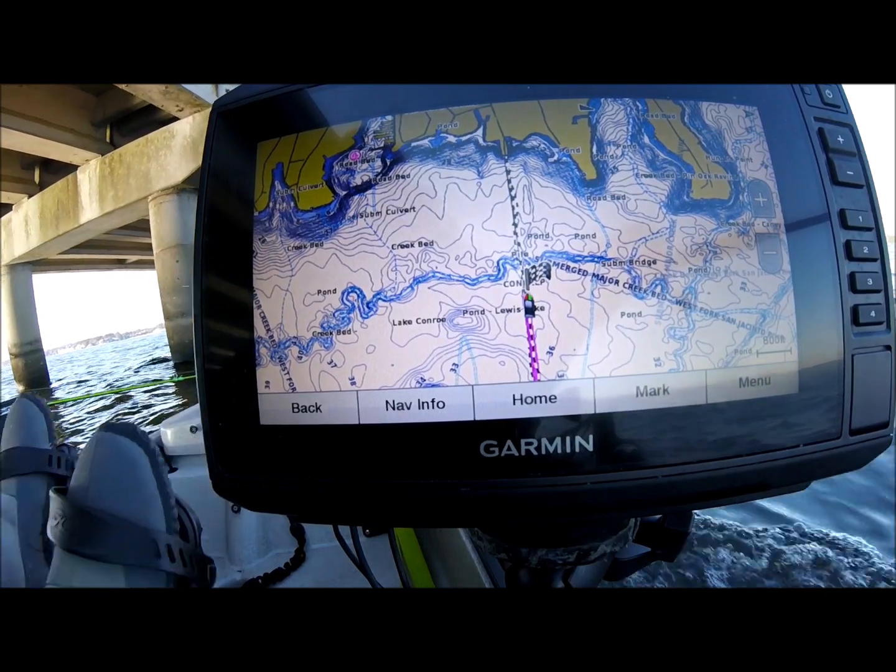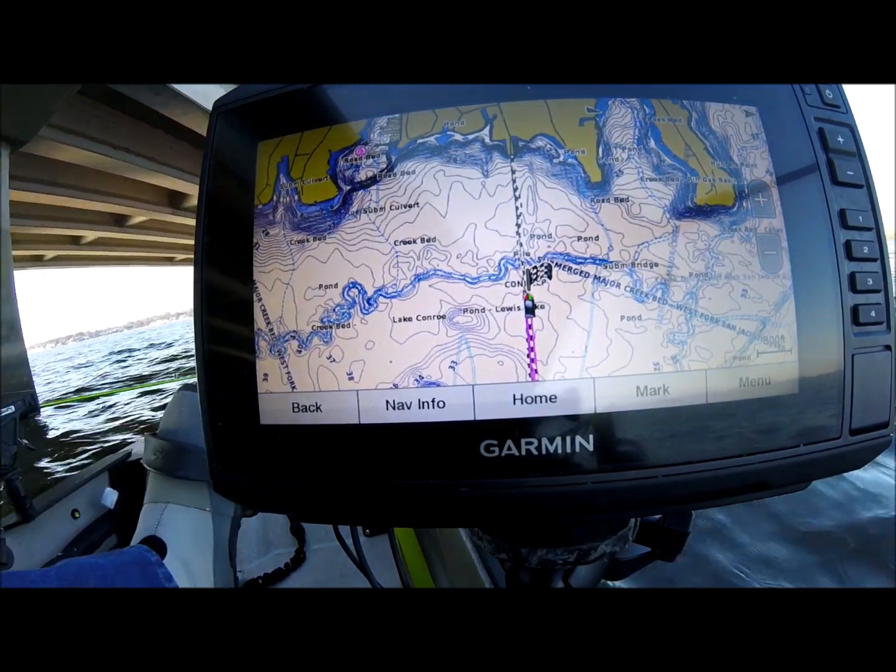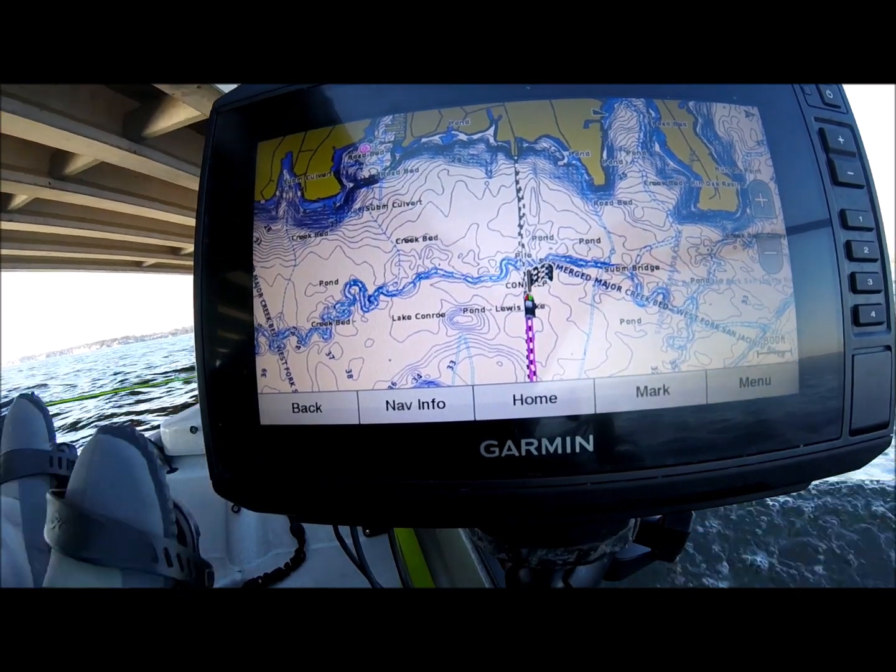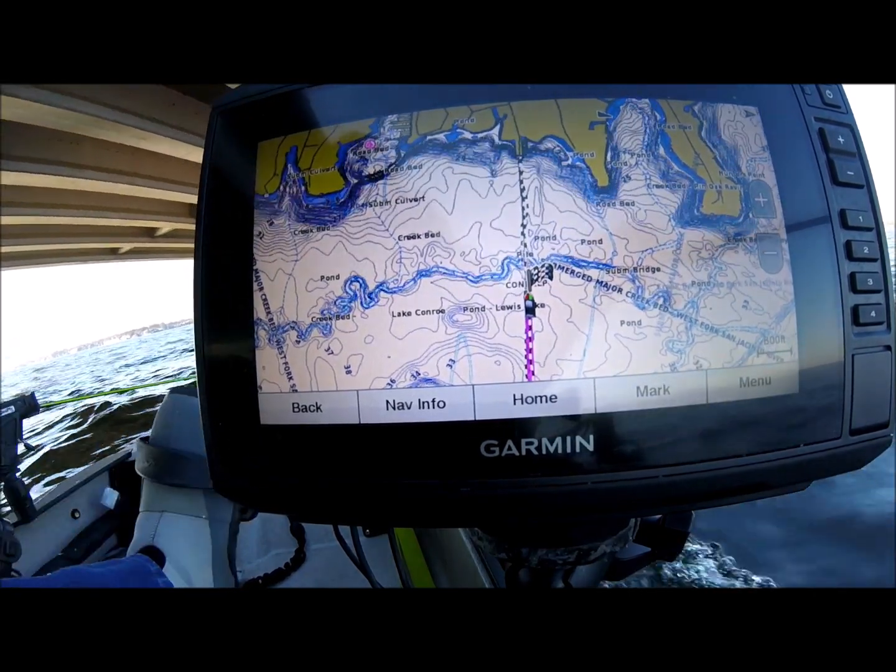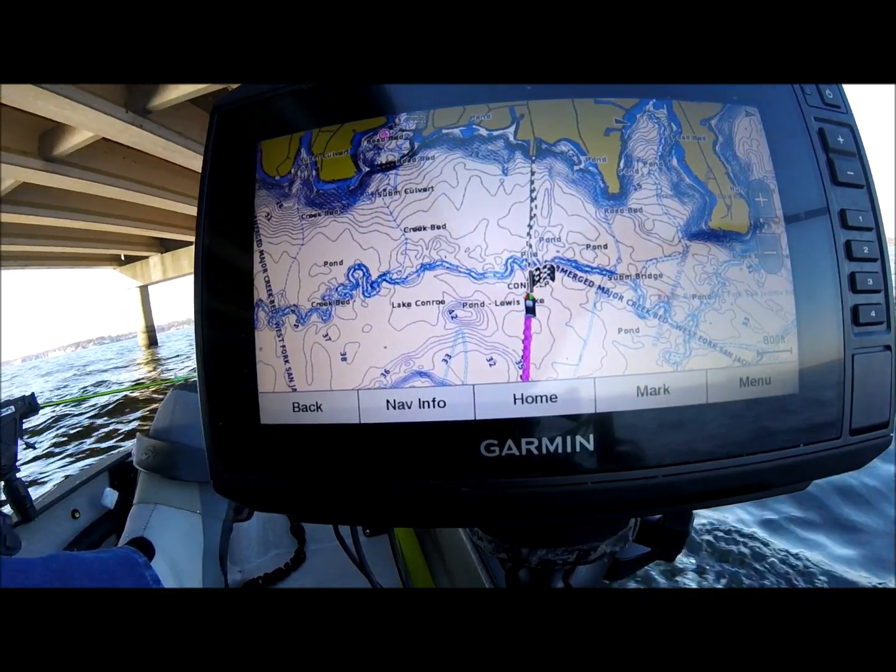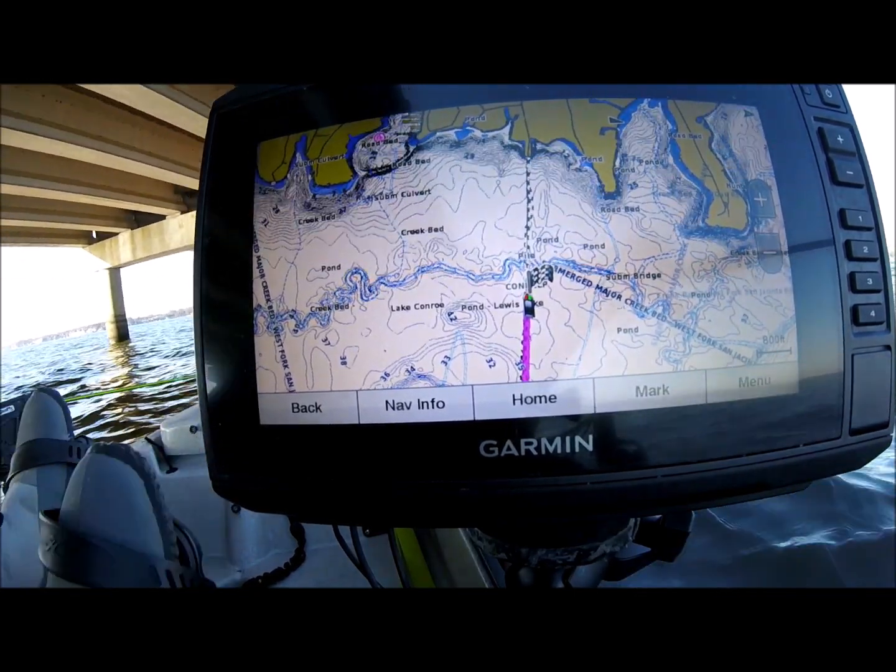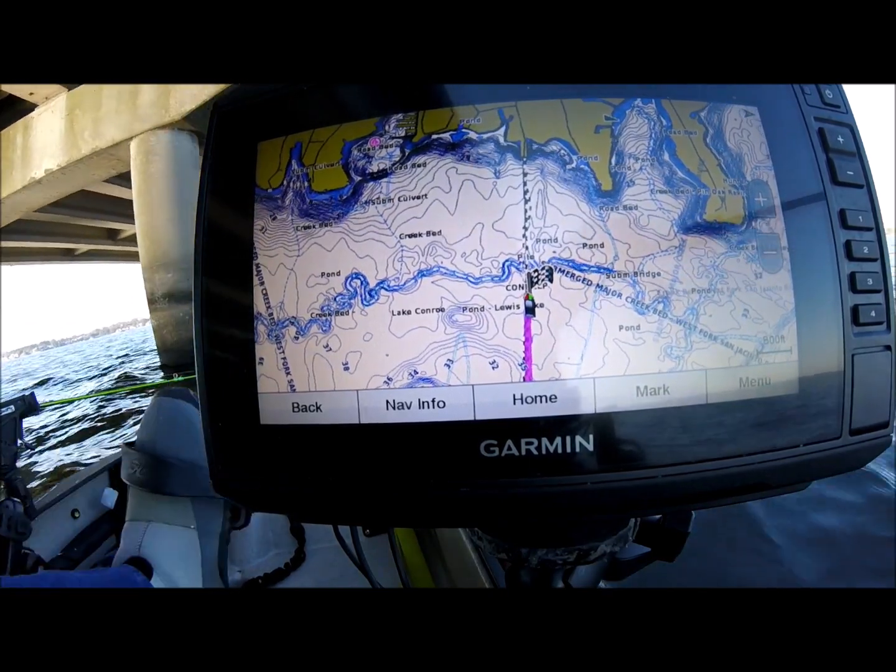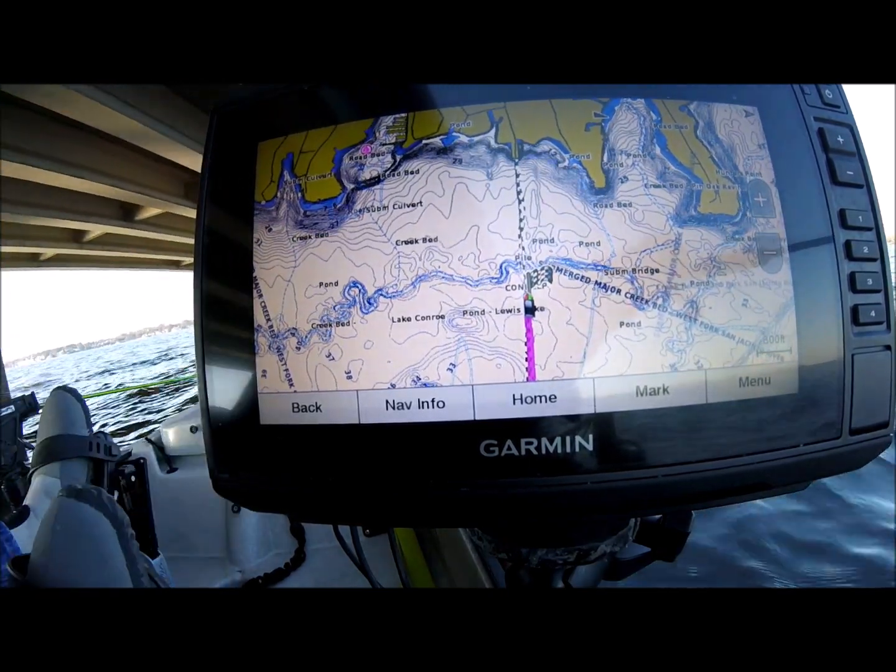That's what I love about these electronics, guys. You can really target areas, hopefully find brush, deep brush, drop-offs, riverbeds, get on some real good fish. So I'm almost to my waypoint.